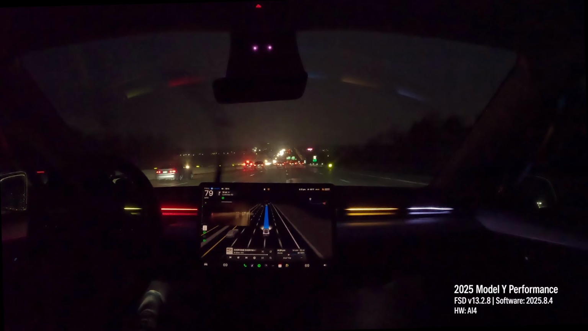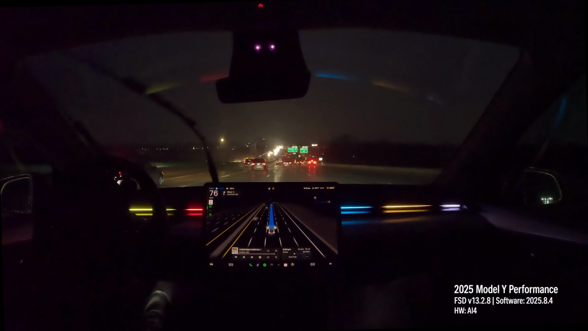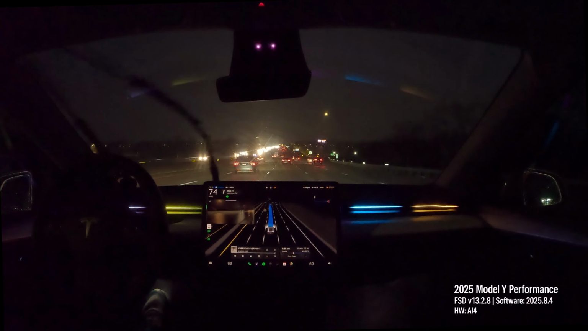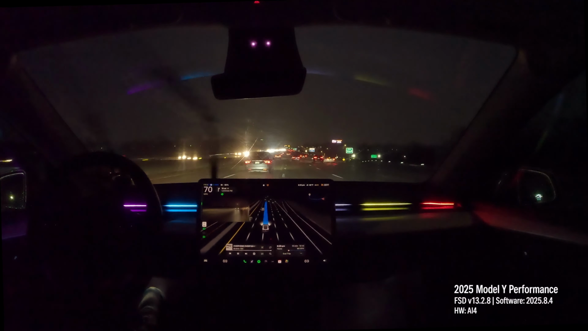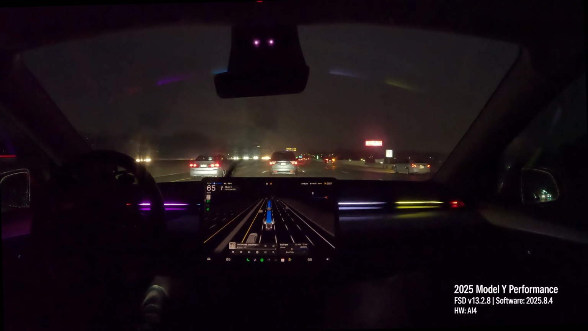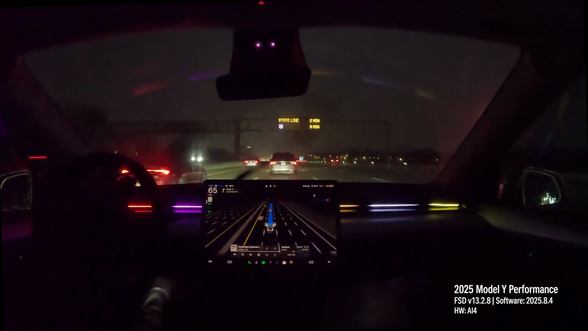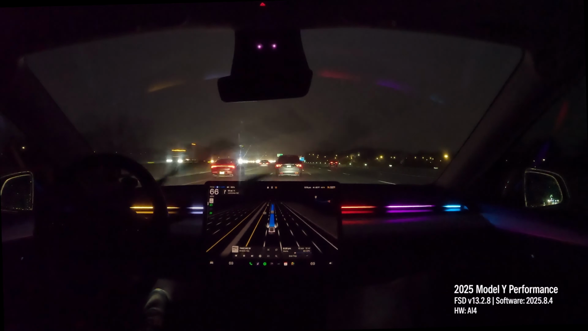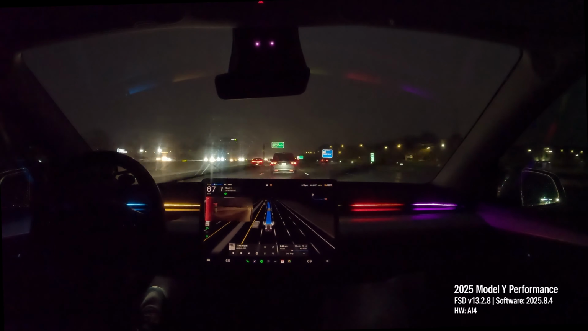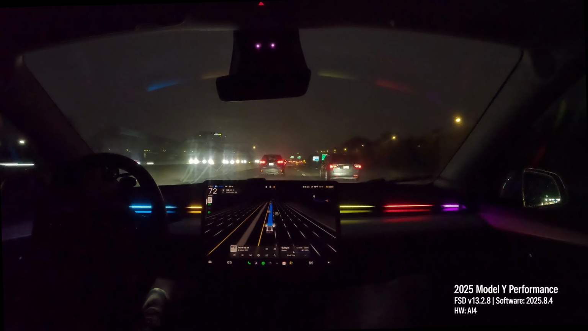So now we're actually getting into some heavier traffic here. It tends to make lane changes more aggressively, and it's trying to make its way to the far left, even though it doesn't have to. Which is weird, because there's clearly less traffic on the right lane that we just came from. There it goes. It's now on the far left lane, and it wants to be the speed racer that it is.